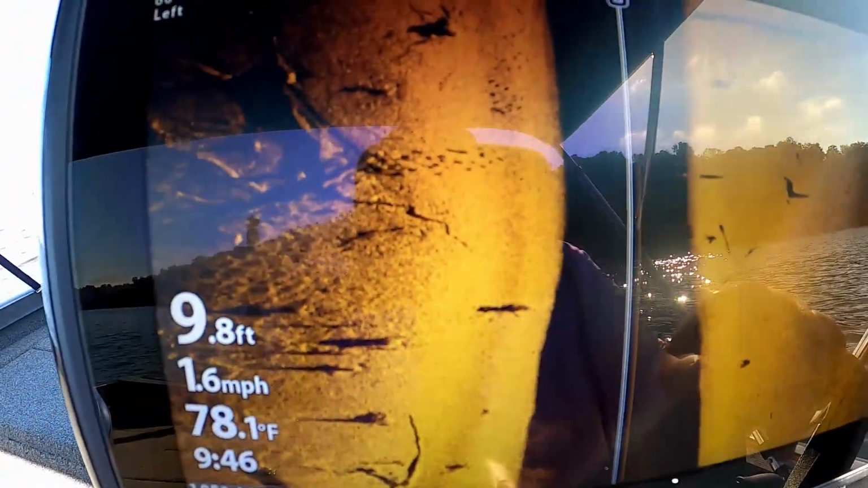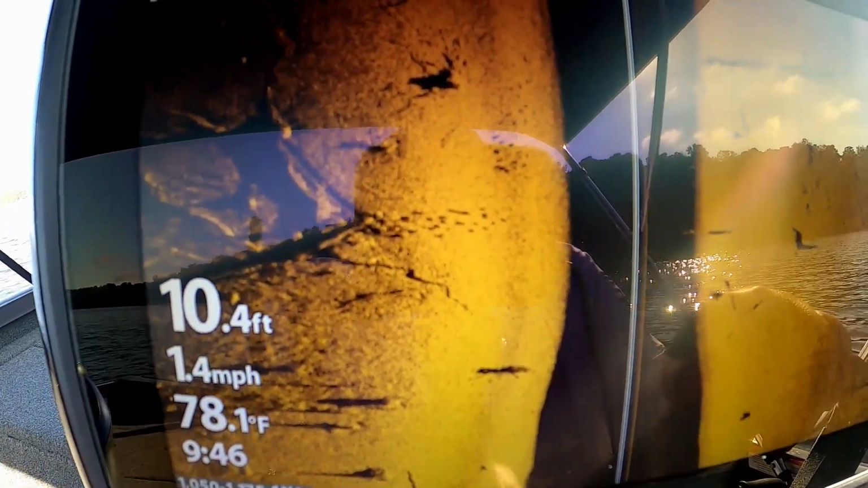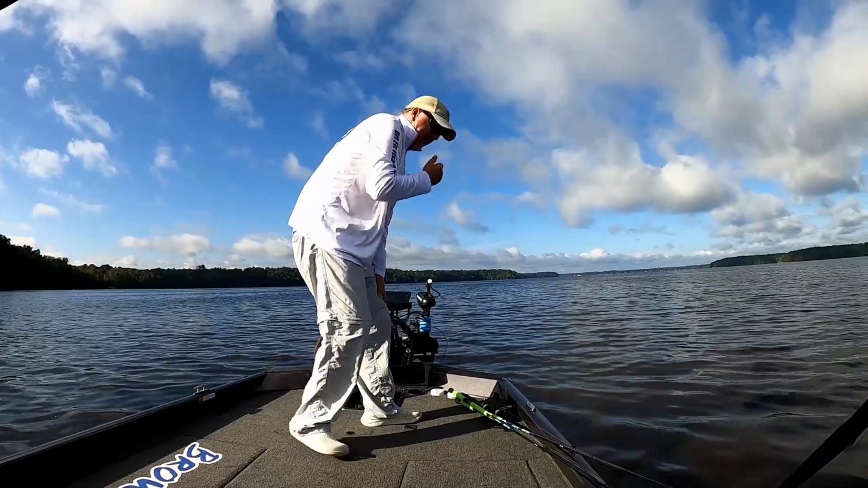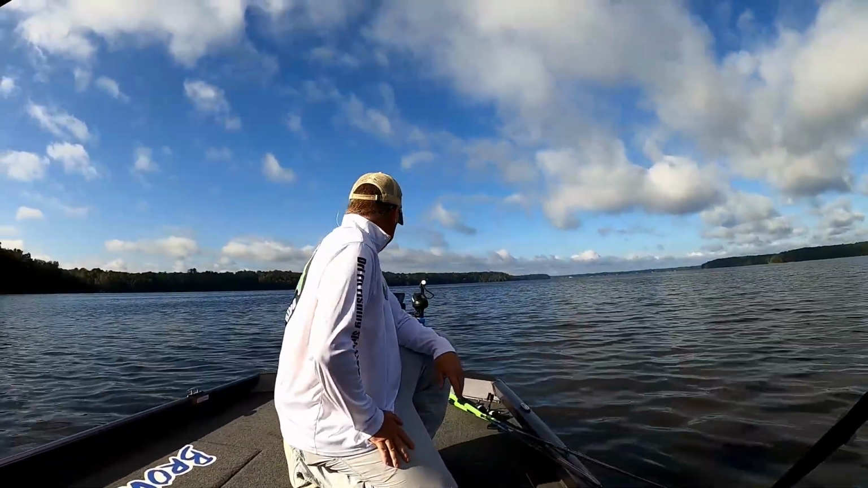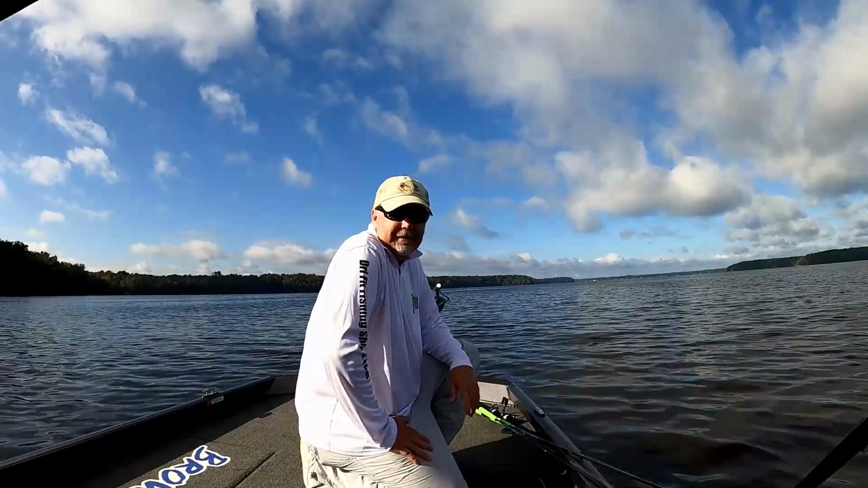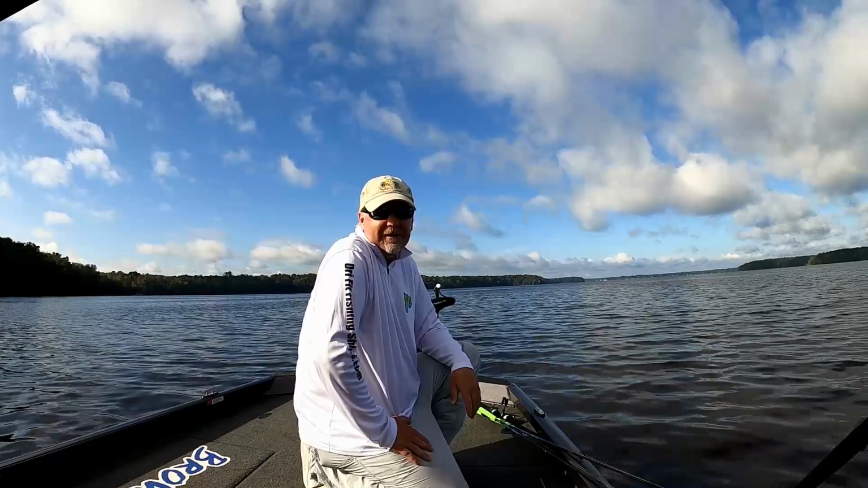All right, guys, I don't know if you can see that. You see those fish right there on the bottom? So there's a few fish right there. Might turn around and check those out. My trolling motor has been driving me nuts. My spot lock has just been spinning like crazy and going this way and that way and drifting off and then kicking in high gear.